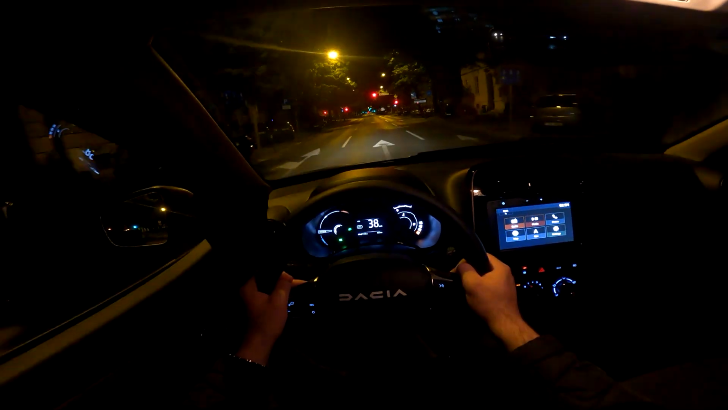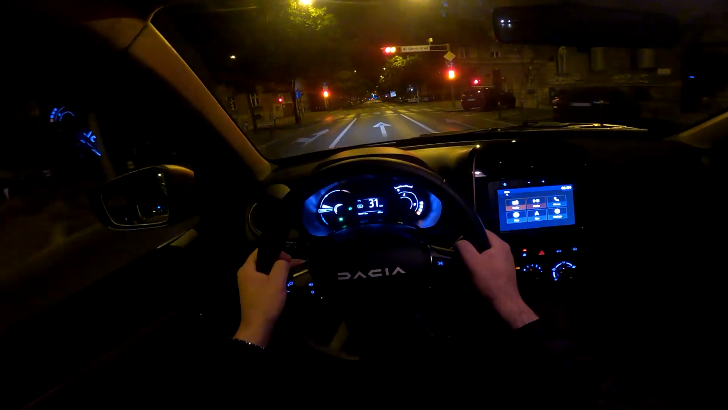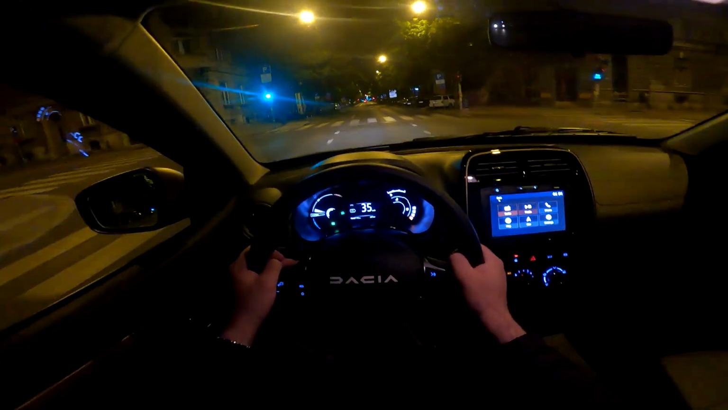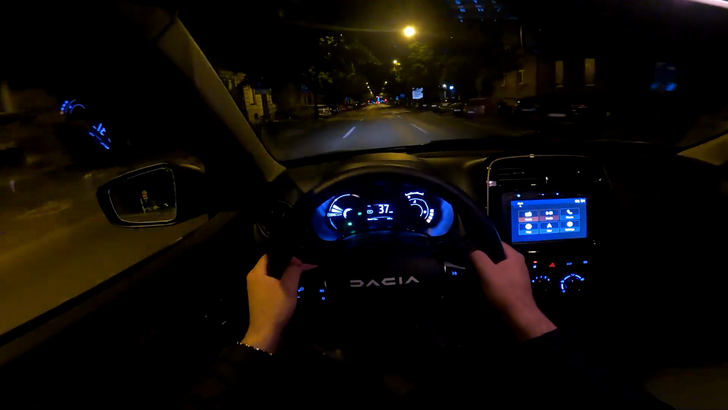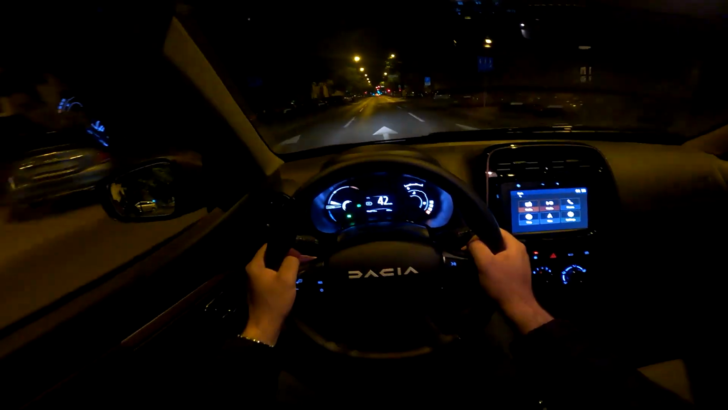And of course this car is below 4 meters, to be more precise, I already told you, 3 meters 73.4 centimeters. That is the length. So it's very easy to maneuver with it. It's easy to park it.